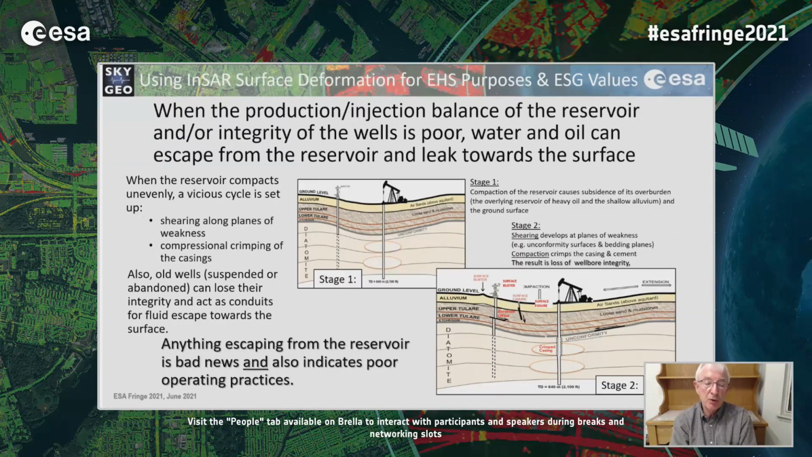So there's also the smaller anomalies due to the reservoir compacting. And if the reservoir compacts, the casing in the center might crimp. There's all sorts of shearing zones set up in the shallow overburden, surface fissures, etc. And anything escaping from the reservoir is bad news, and it's an indication of poor operating practices.